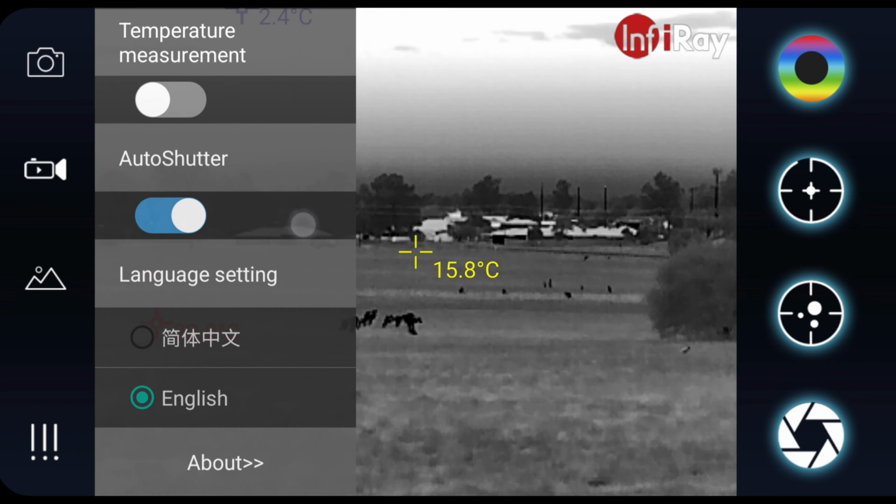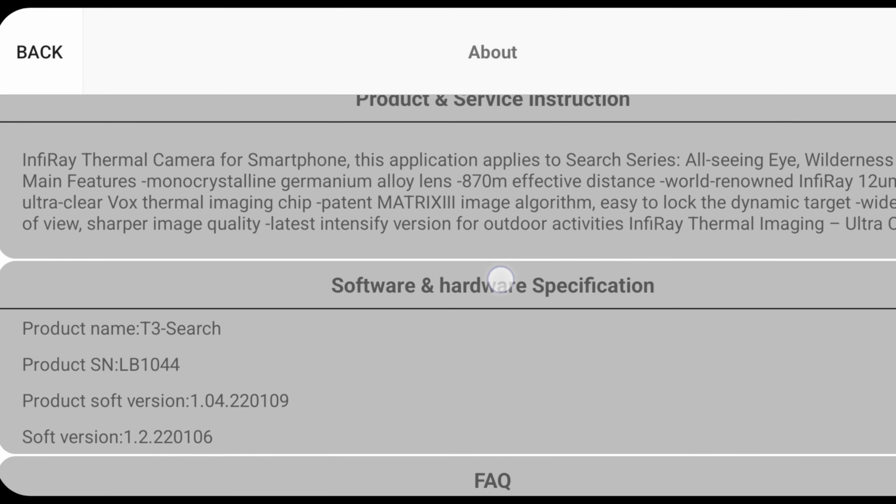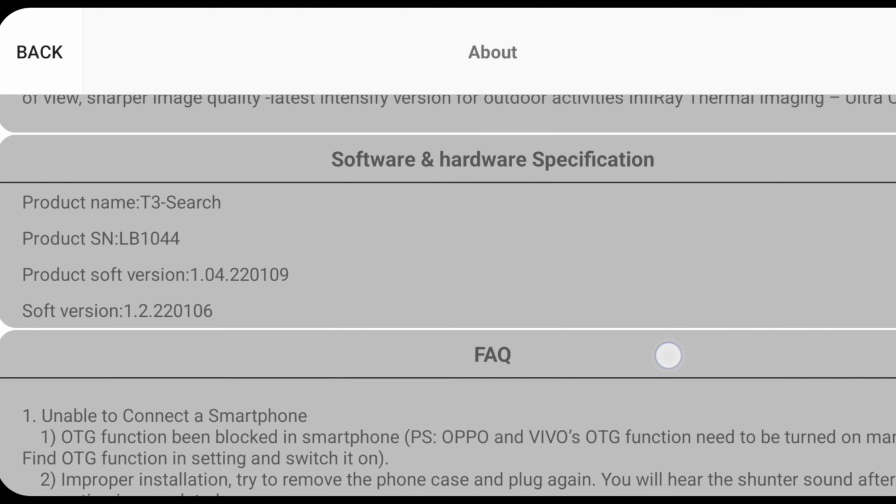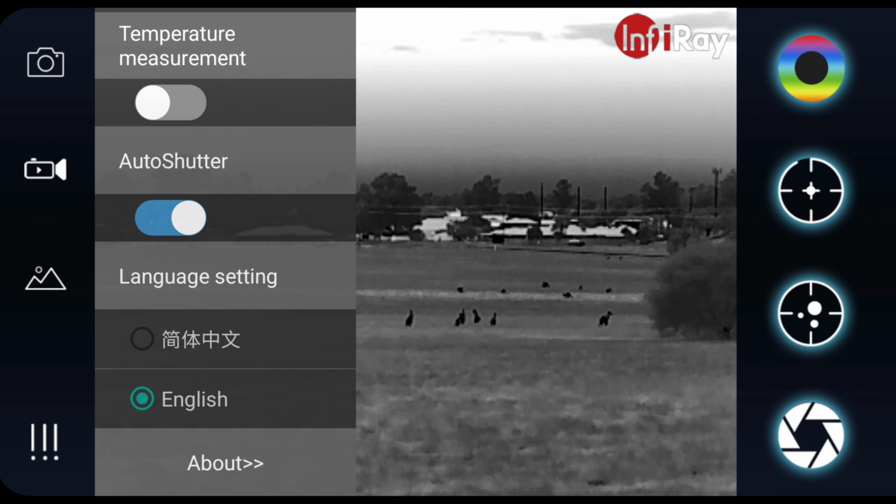Okay, what else is in there? There's a language setting, and there is About. That's just a bit of information about what the unit's meant for and some of its specs, and some frequently asked questions. Okay, let's close that.